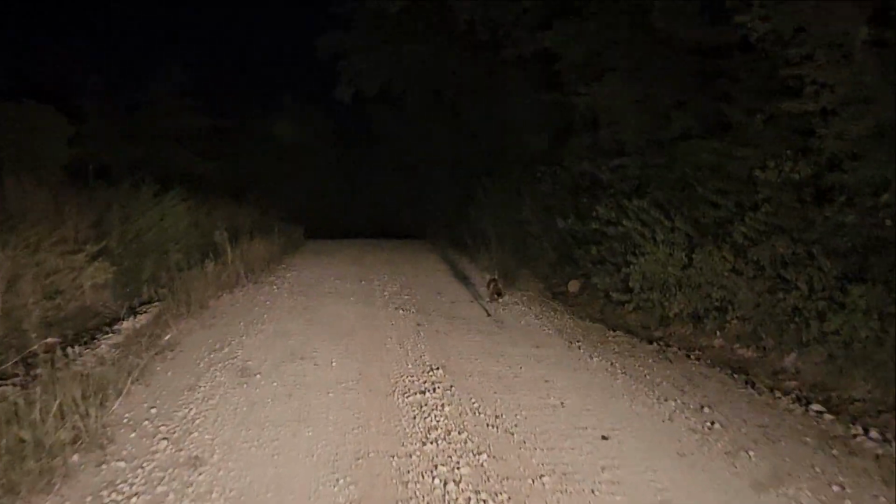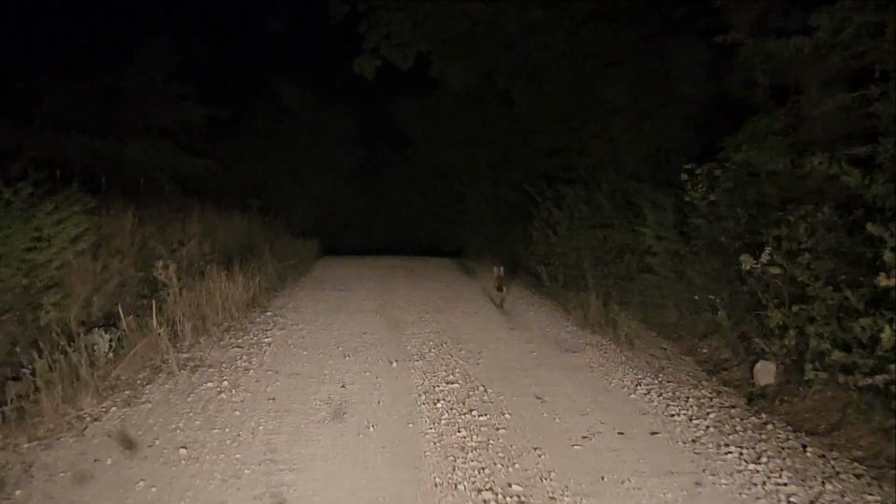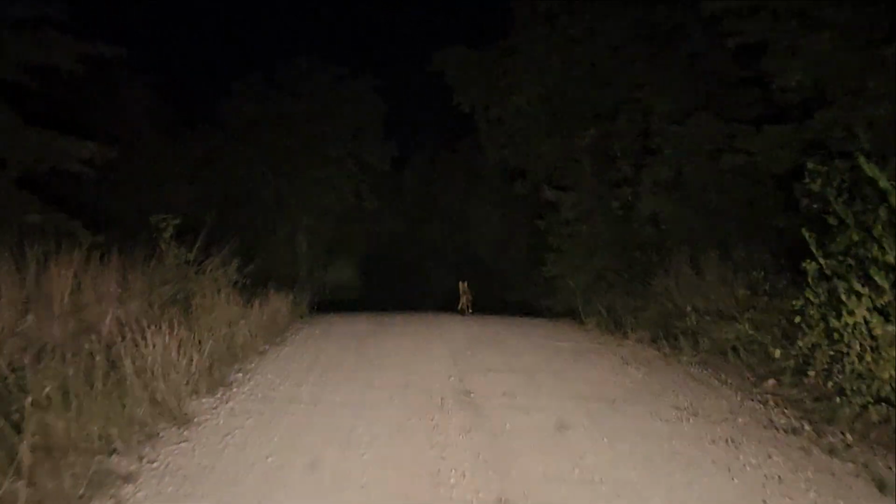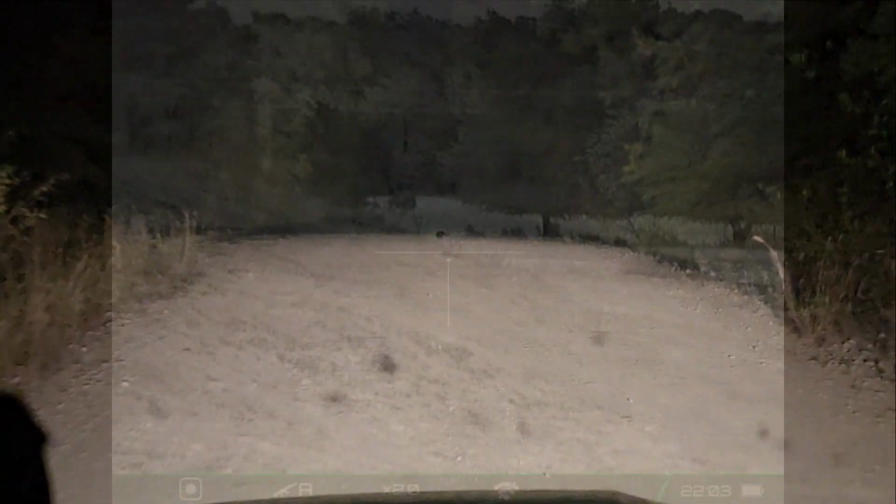Well, it was a cooler evening, and there was a lot of animal activity. We followed this coyote down the road for over a half a mile before it finally found its exit. Get off the road, there you go.